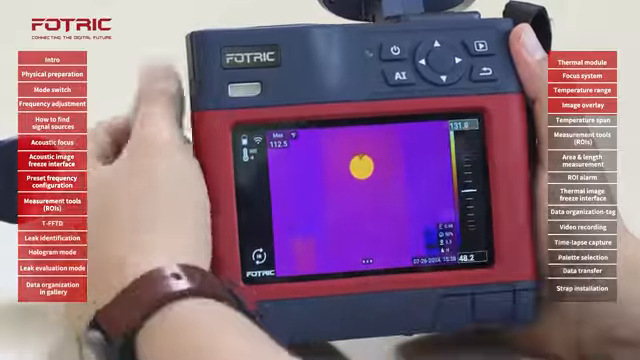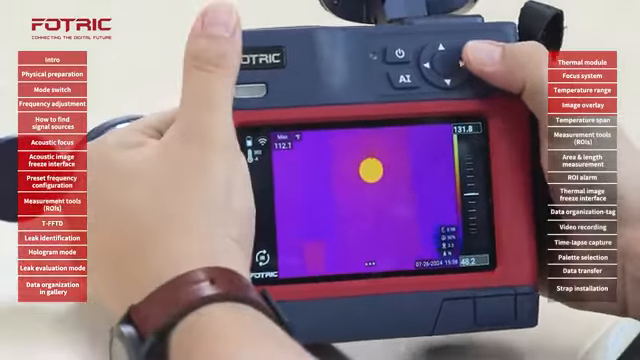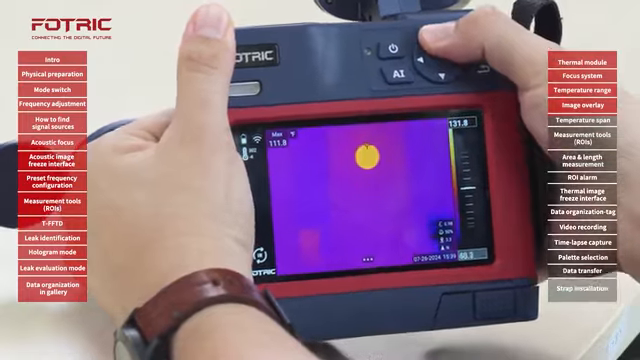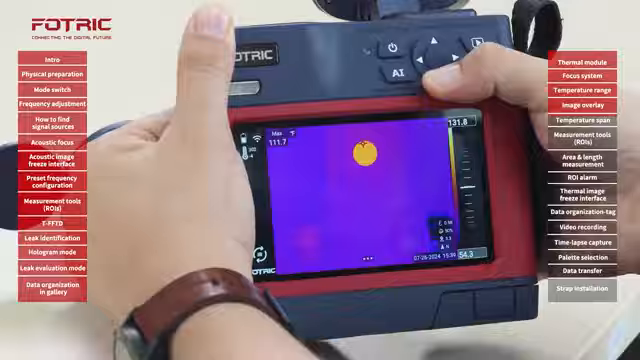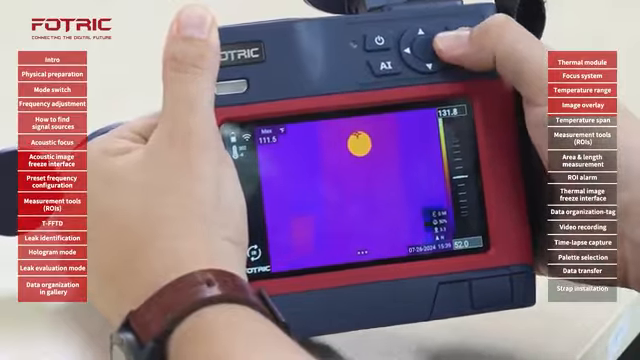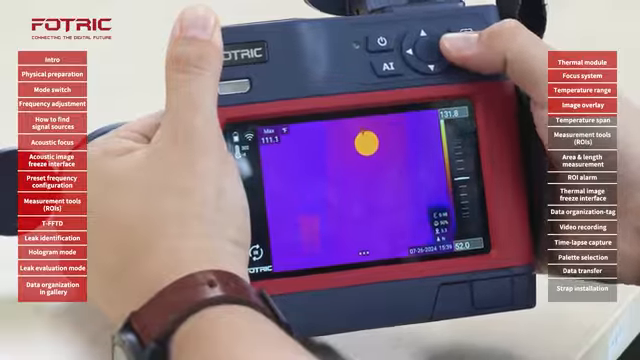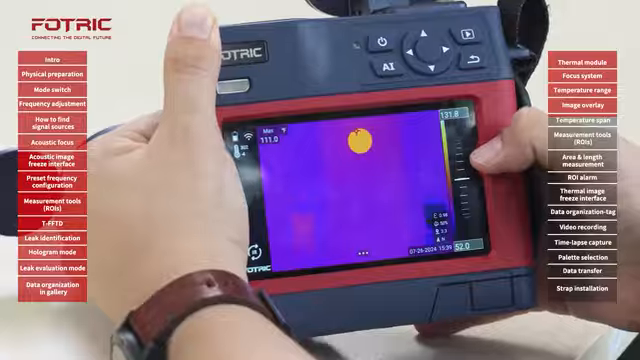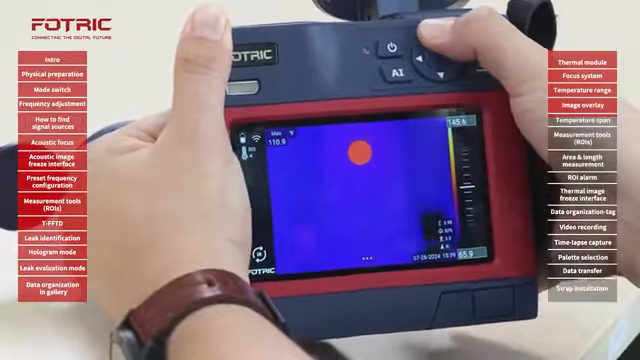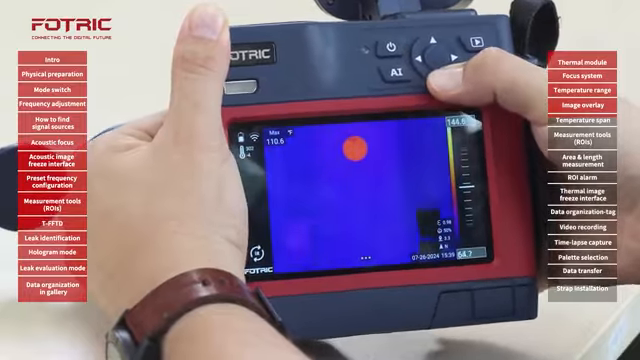Then I can either use the same method or simply use the directional buttons to switch from the top one to the bottom one. I can also use the directional buttons going up or down to adjust the value. If I tap on the right directional button again, the two of them will be locked or unlocked simultaneously. Now I can either move the scroll or the directional buttons up and down to adjust my level.